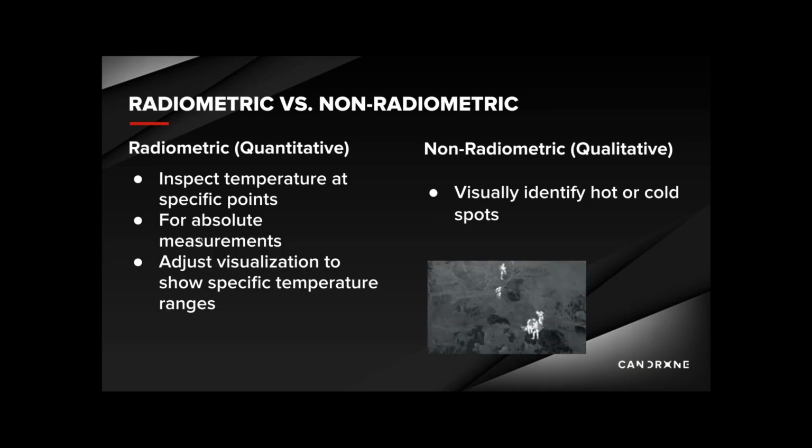For radiometric or non-radiometric, you might have heard these terms while looking for thermal cameras. There are two different purposes for these types of thermal sensors. We'll start off with radiometric technology. With radiometric technology, the operator can capture and save images for analysis after the data is collected. Radiometric images contain quantifiable temperature data for each pixel of an image. This is suitable for things like inspection work, where you want to measure the absolute temperature value of a target. Non-radiometric cameras provide relative temperature information and not pixel-level data.